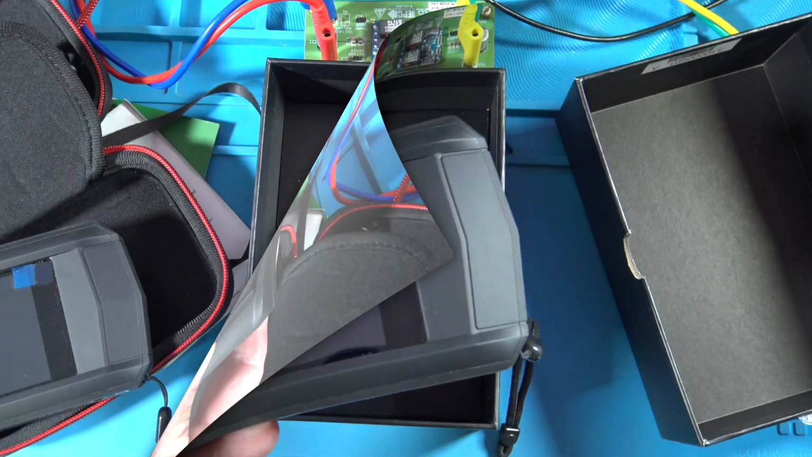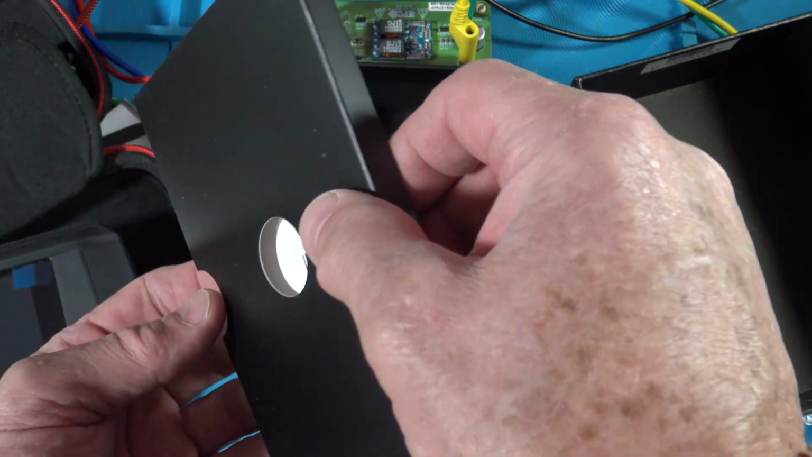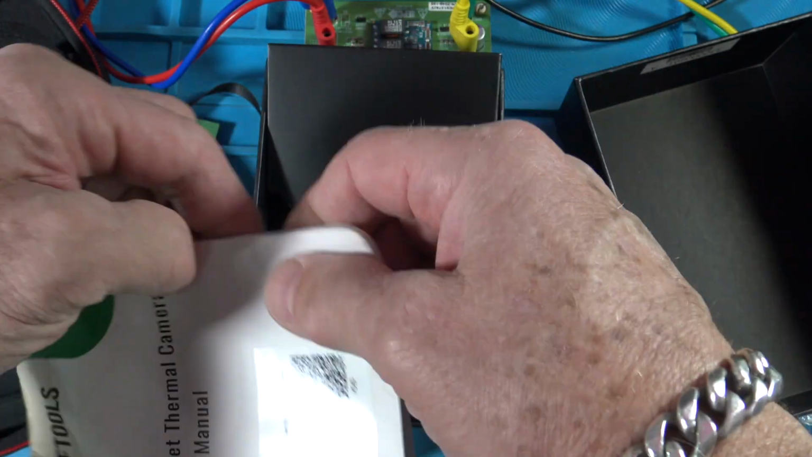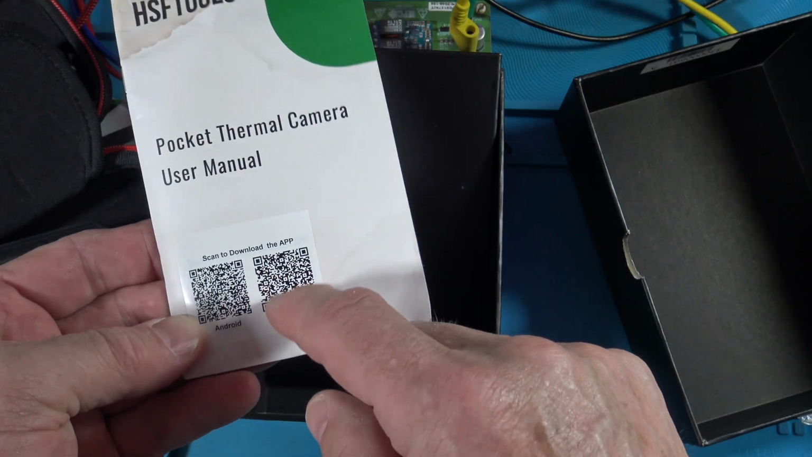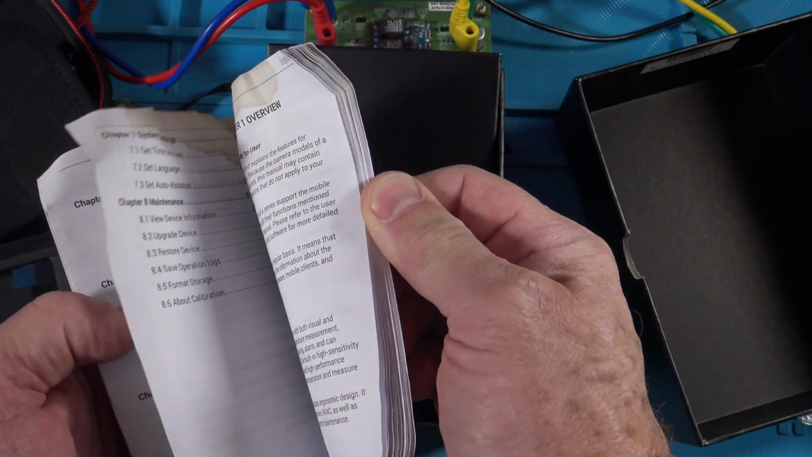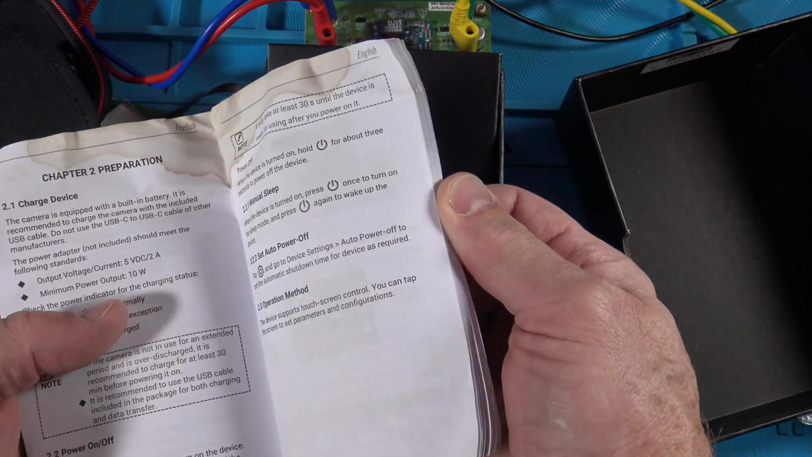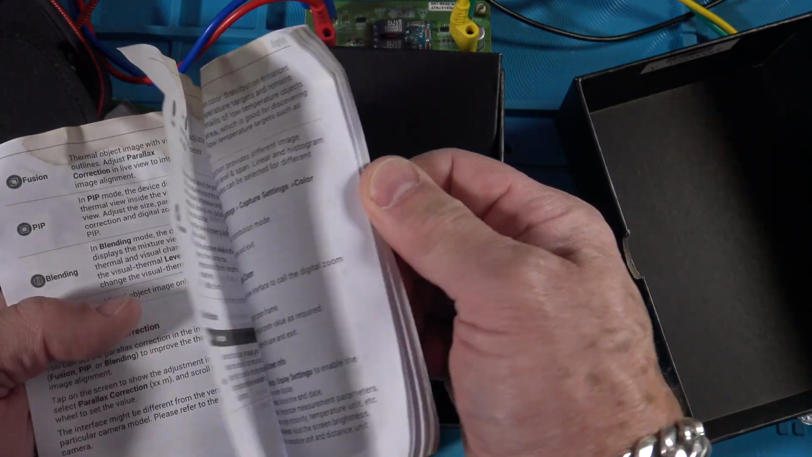It protects it. Down here in the bottom of the box, I think those other pamphlets were in here to start with. And I spilled coffee on this because I've been going through it. You've got your barcode, you'll want to scan this when you're hooking up the camera the first time. Just to show you what it looks like, it's not color. It's well written, easy to read, spaced out, fine.